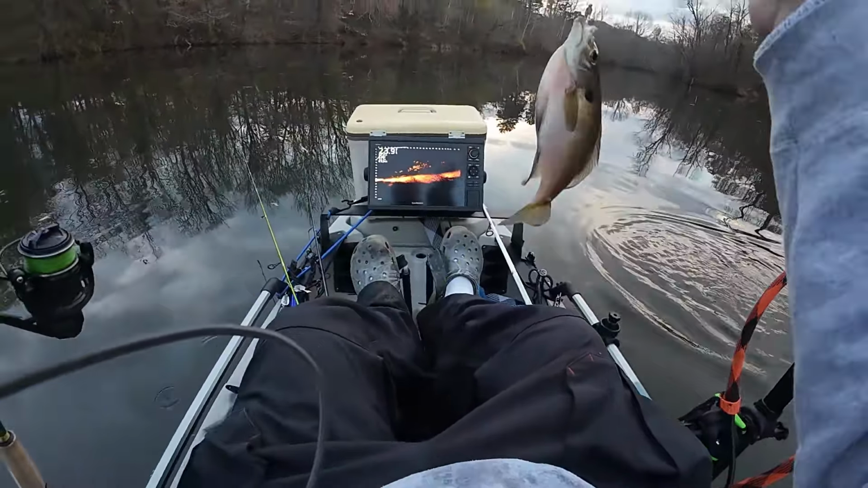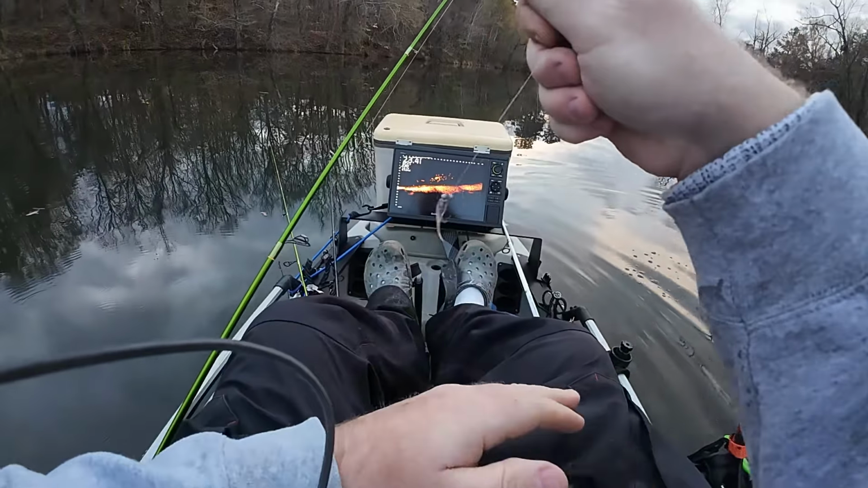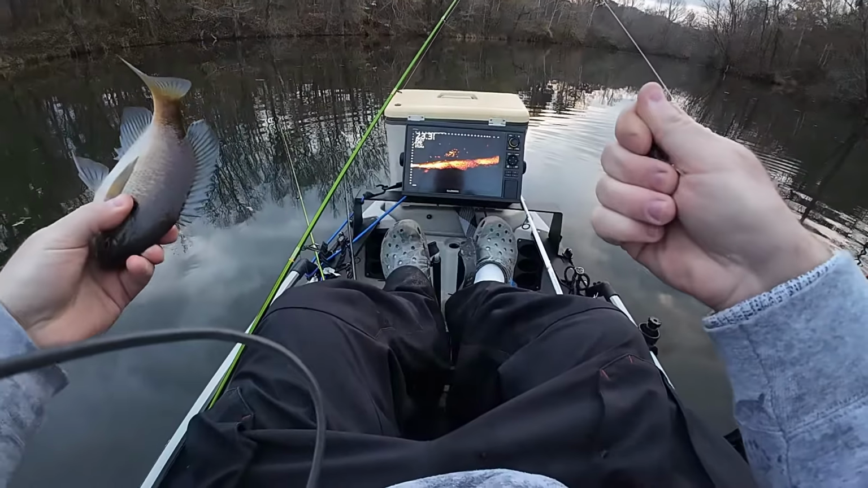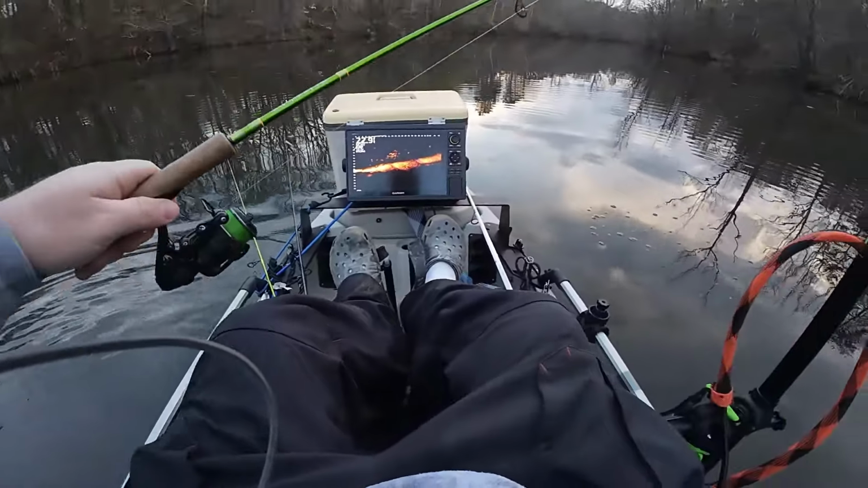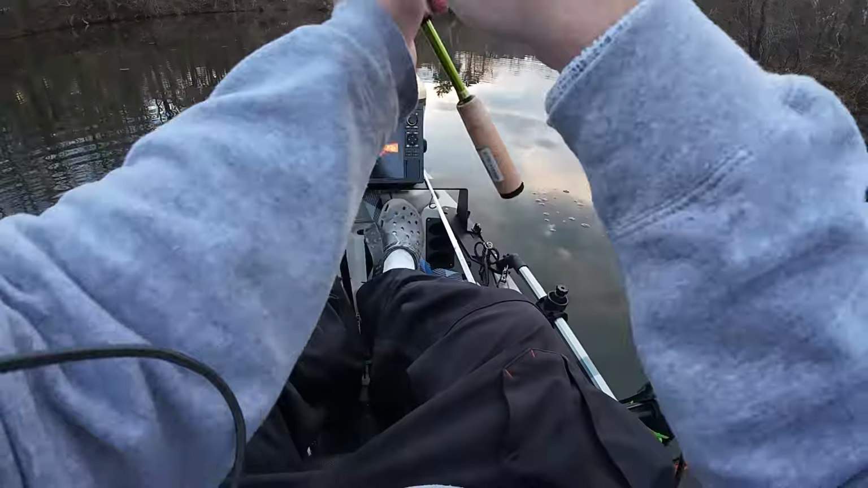Golly, look at some big bluegill on the live scope. Big old bluegill. Must be bluegill. There's a ton of them on the graph, as you can see.